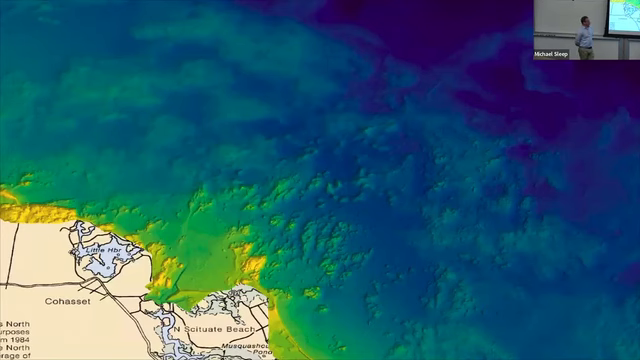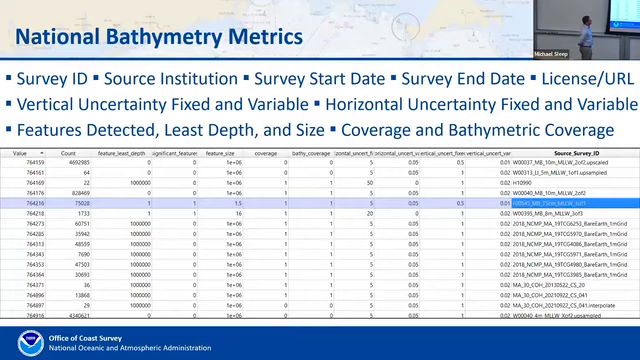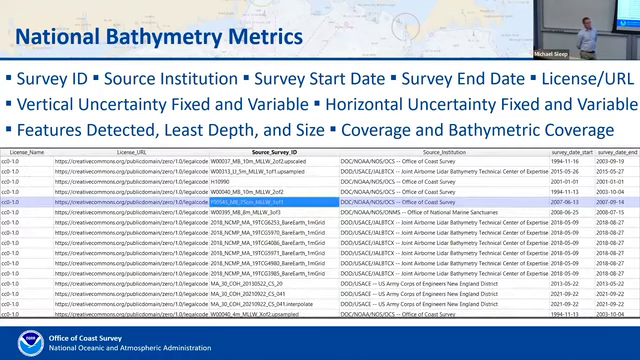Okay, so this is an image off Cohasset, Massachusetts, of the National Bathymetry, and it's made up of many different sources. All of the colors represent a different contributing source to the bathymetry. We also have a raster attribute table associated with that contributor layer. So it's a GeoTIFF with elevation, uncertainty, and contributor. Then this raster attribute table, for every color that you see here, lists that source and all of those quality metrics that were collected. It propagates that through to this table. So you can look up the source institution, the survey ID, the license for use, the features detected, and coverage.